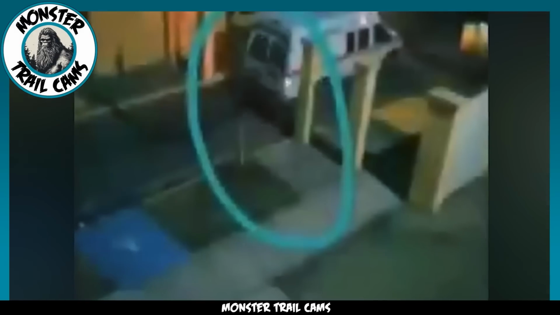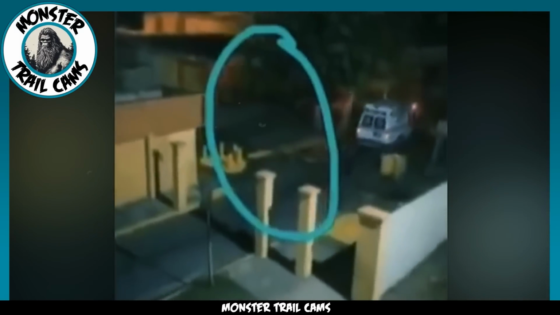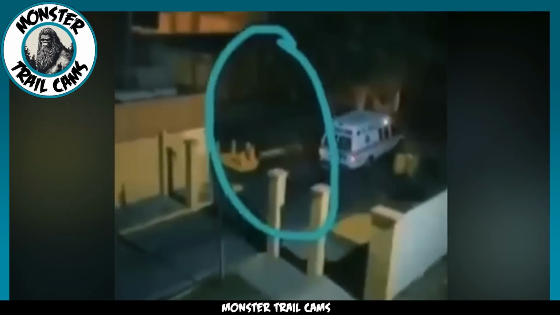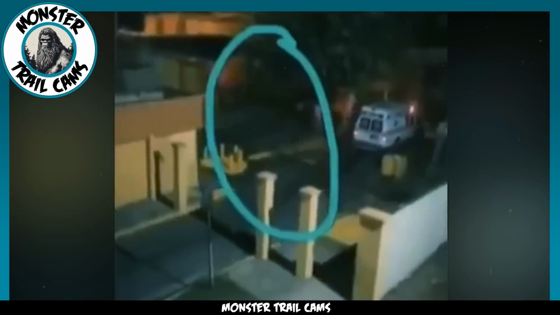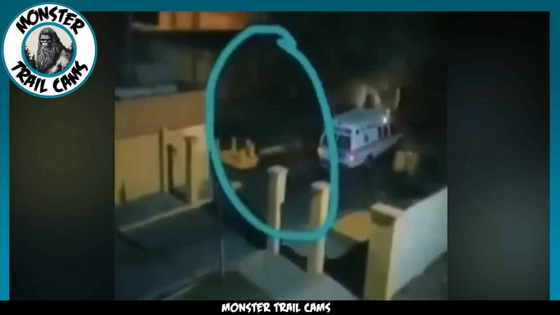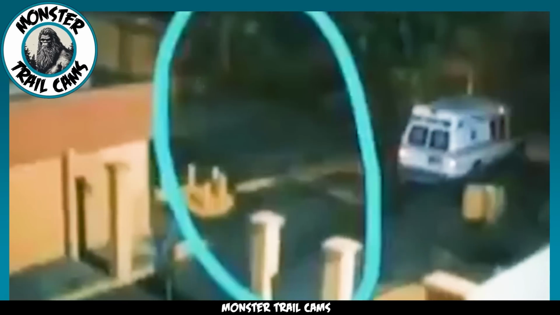An Instagram video has been making the rounds and catching a lot of attention. In the clip, the camera is positioned high up, perhaps in a building, capturing an ambulance driving on the street below. At first, everything seems normal, but if you pause and look a bit more carefully, something unusual stands out. There's this nearly transparent, white, wispy shape that appears to emerge from the ambulance. It drifts across the street, moving in the opposite direction of the vehicle.